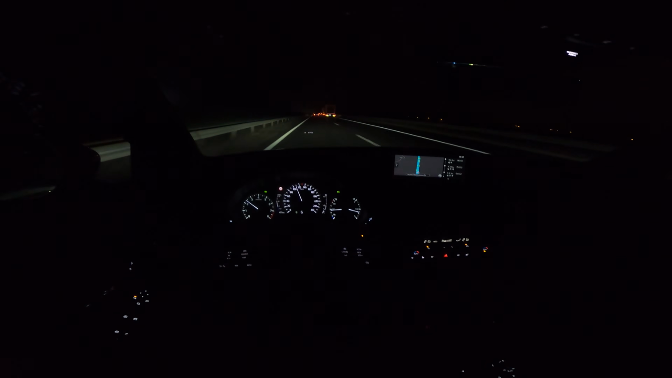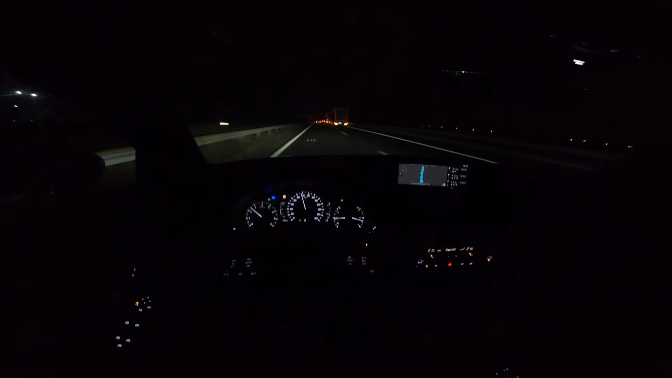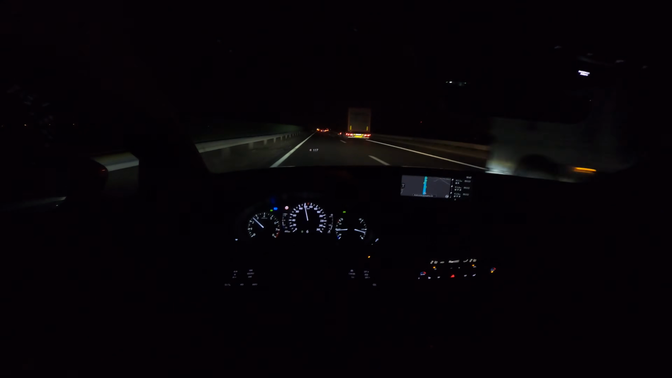I'm gonna turn all of that off. Now the speed limiter is something that you turn on and the car reaches the tolerated speed, like the speed limit, and if you slightly press the pedal, it won't go above that, so it's pretty self-explanatory.